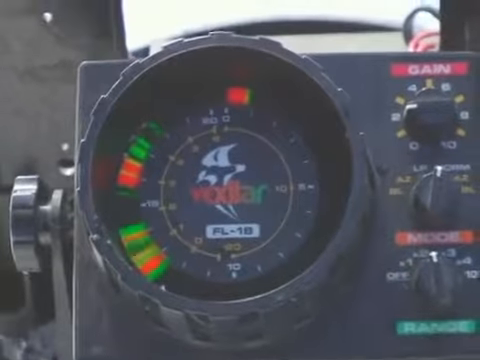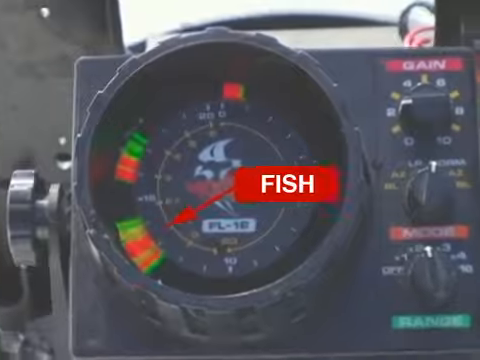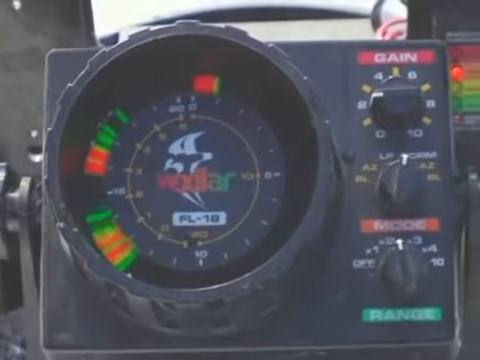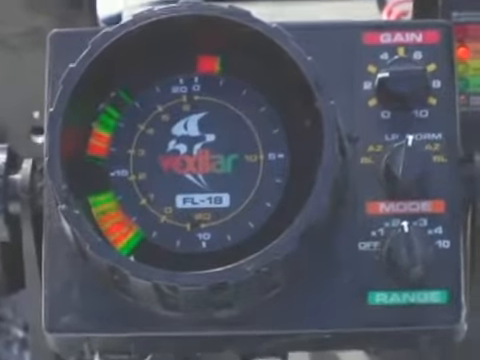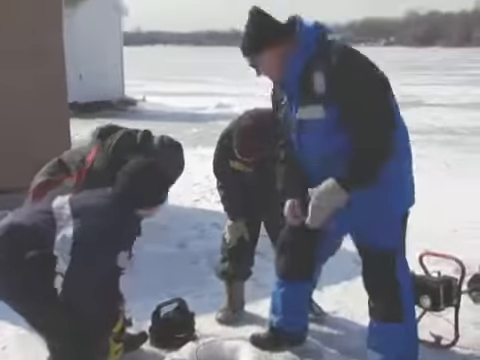Ooh, yeah. There they are. Look at all the red and the orange and the green. Yeah, that's a whole bunch of fish. They're quite a ways off the bottom. Probably means crappies. Yeah. All right, we found them. Let's go and load the house.